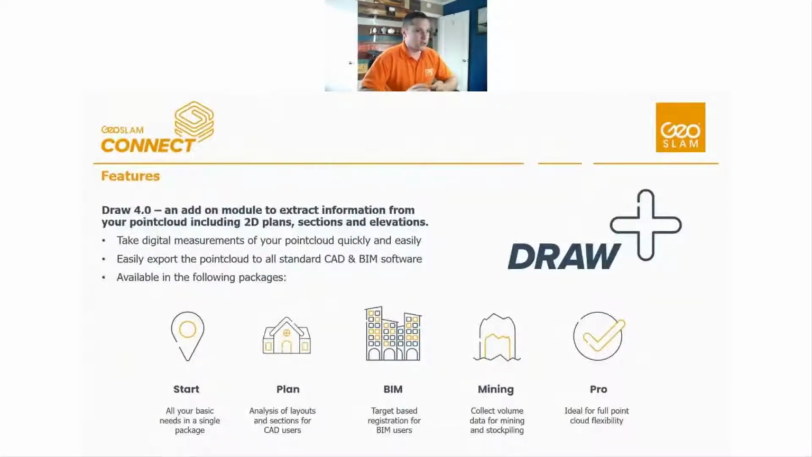our GeoSLAM Draw package. So GeoSLAM Draw is basically a software package that allows you to take this point cloud data and create views and prepare your data, as well as extract information like line work and even 3D BIM model elements from your data, and then put that into a third-party platform like Revit or Bentley or ArchiCAD, things like that.